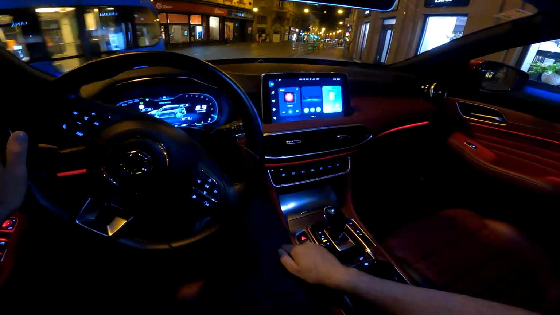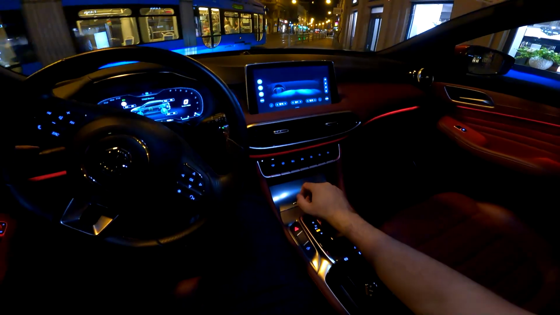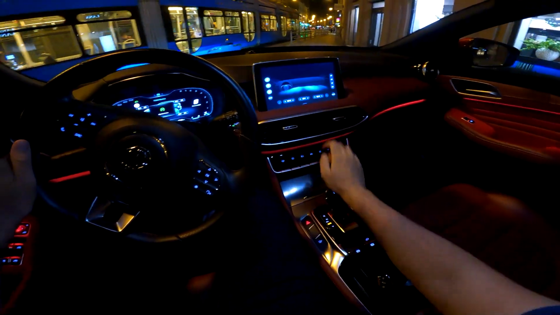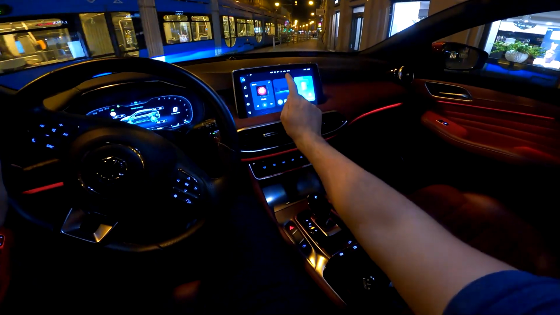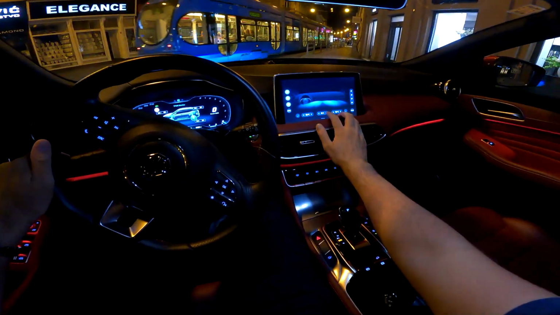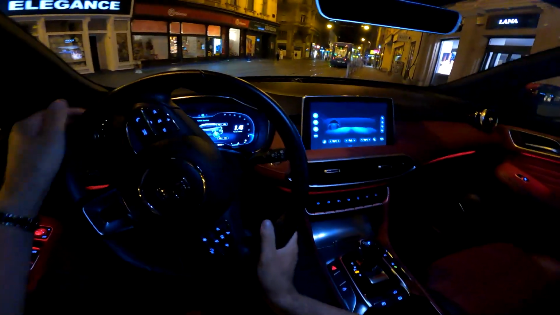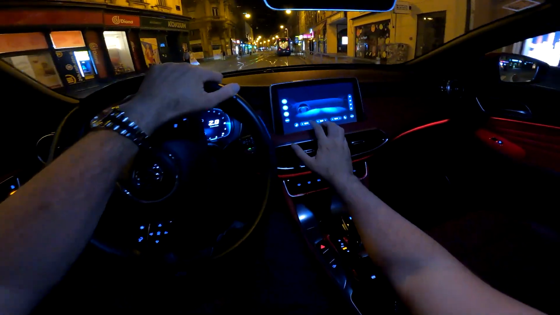And I mentioned the air vents. In order to control the AC, you need to press this shortcut, or you have it on the home screen as well. So just press this, and here is how you adjust the air blower. And then this is for the temperature.